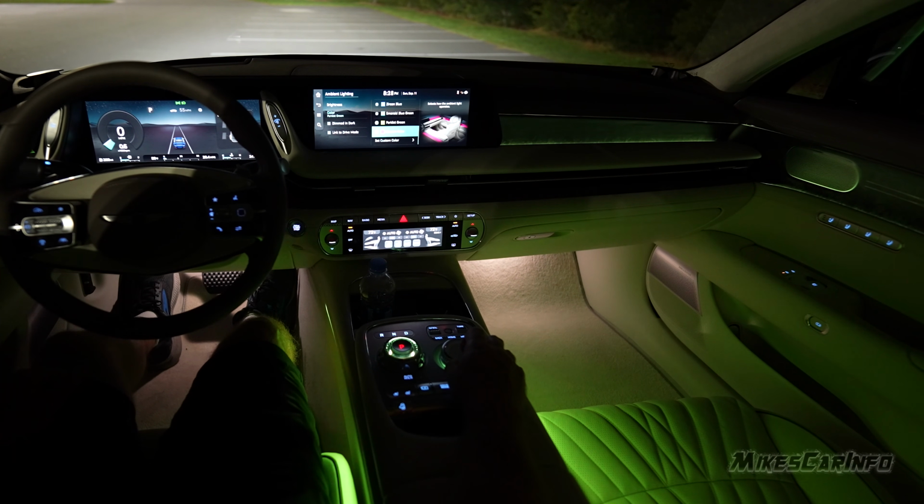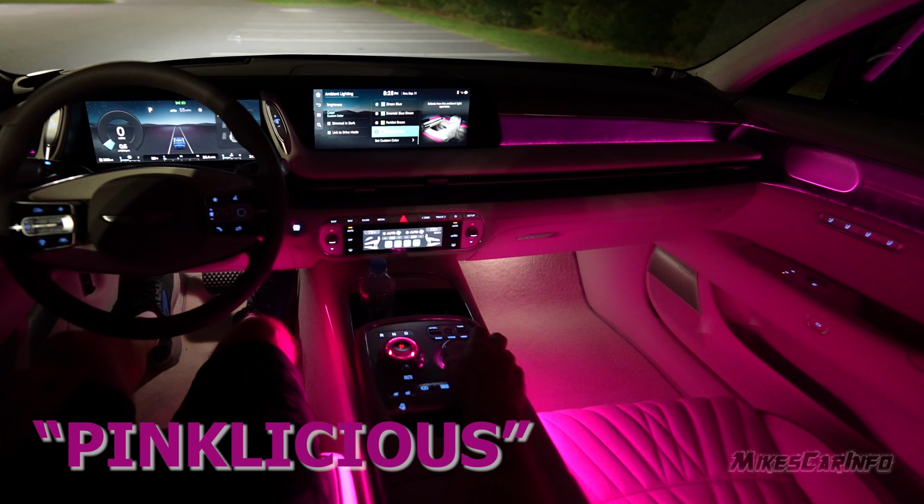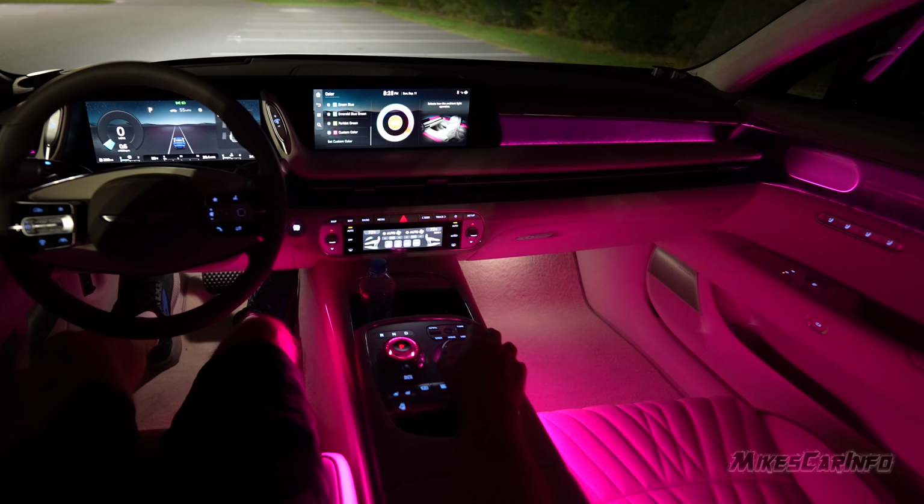and then custom color. So you can go in here and set a custom color. Right now it's set at hot pink. But you can go into set custom color, and you have this color wheel that you can go around, and there's quite a bit of different colors you can choose.